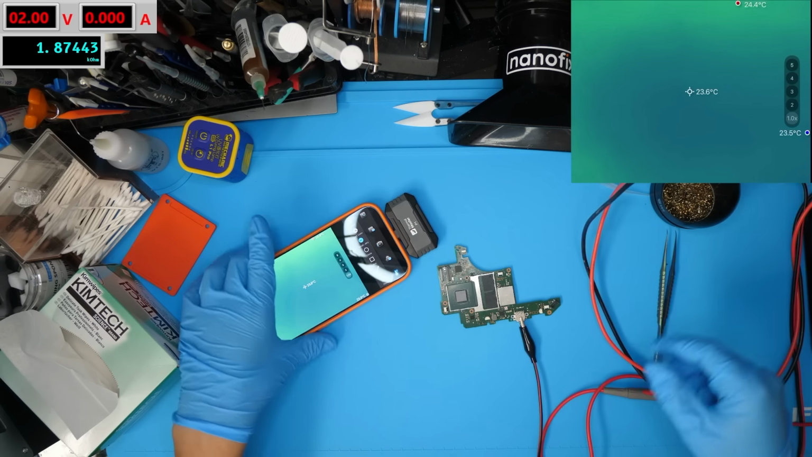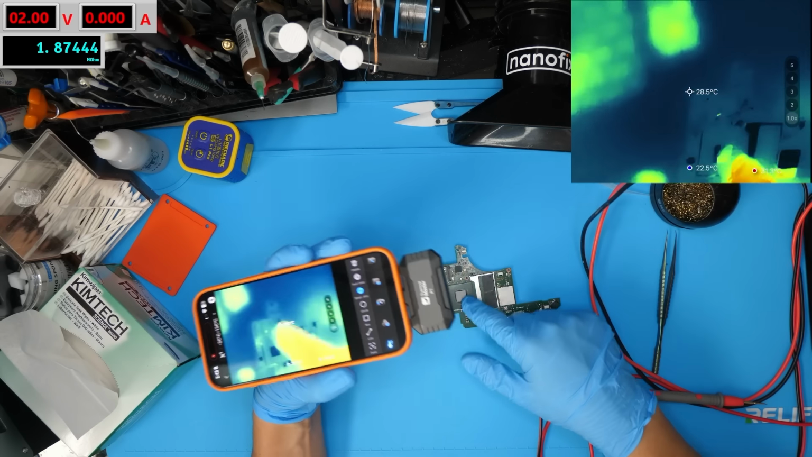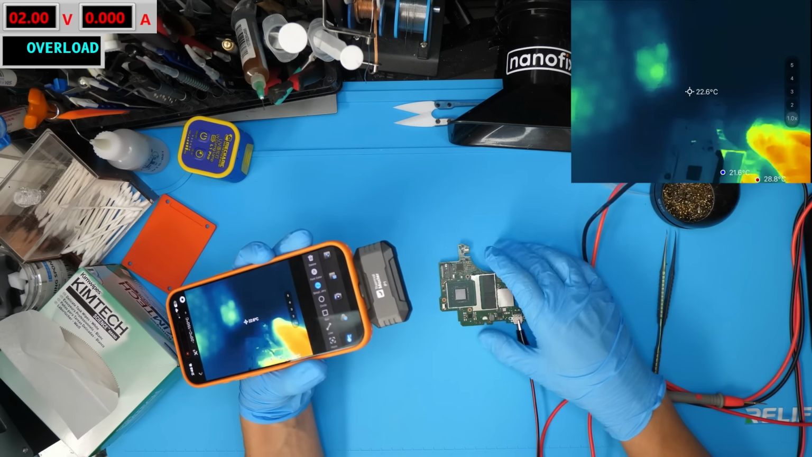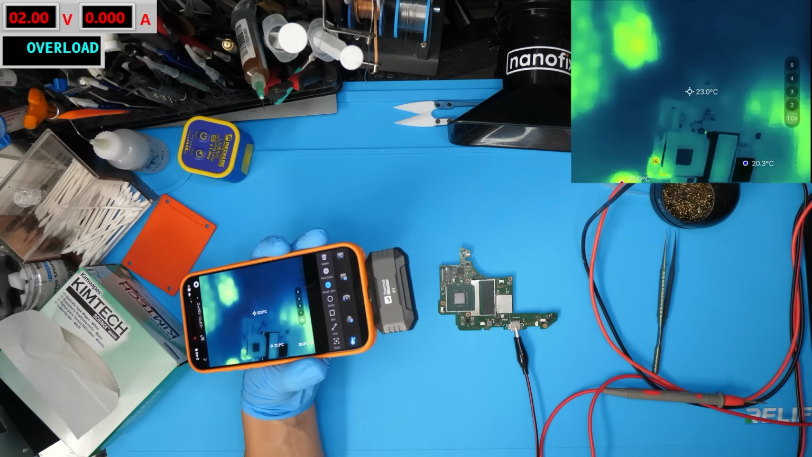So I don't mind increasing the voltage a little bit, even though I know whatever power we're injecting here is going directly to the SoC. I know for a fact this console is completely dead anyways, which is why this is a donor board.